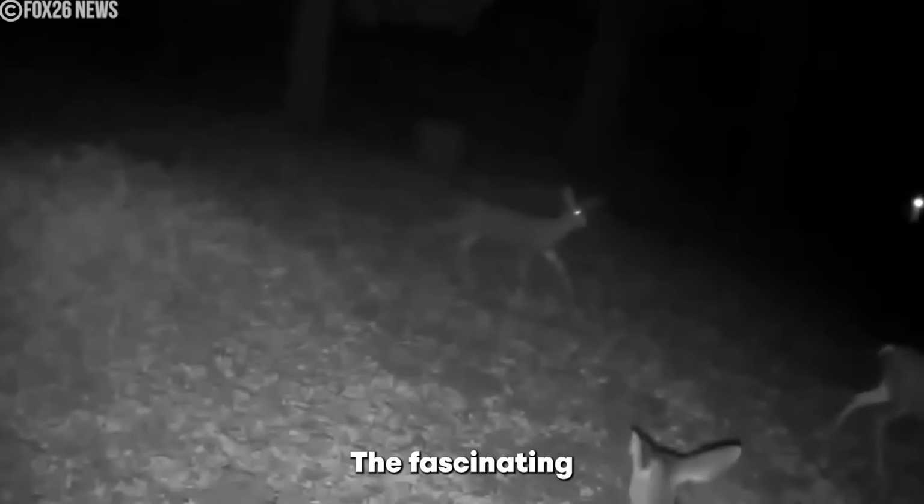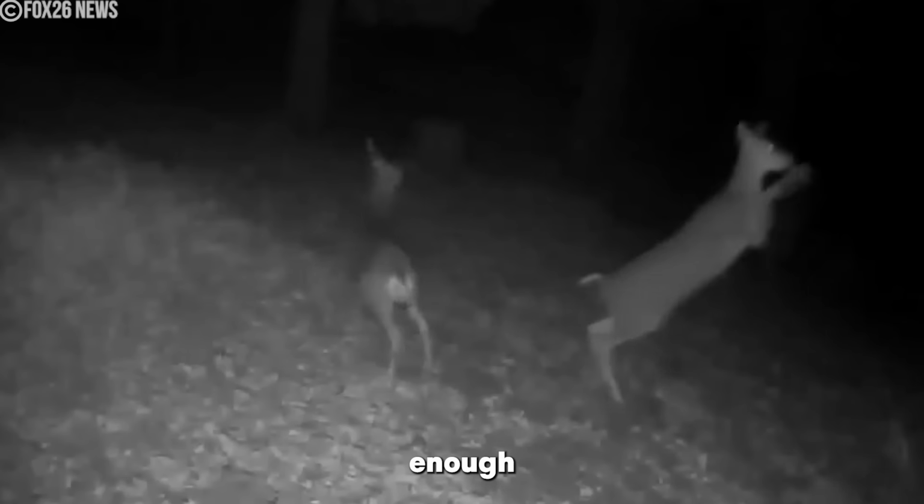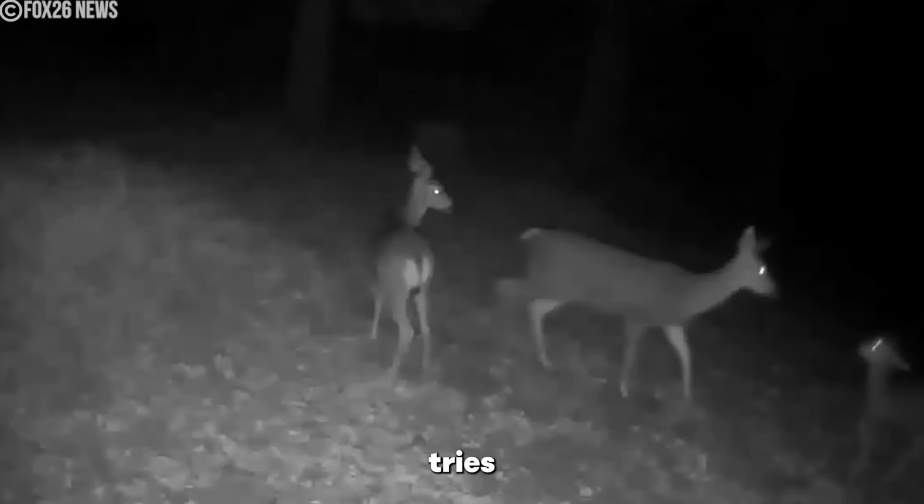The object moves around almost like it has no weight. But that's not even the best part. The fascinating thing is that it's strange enough for several deer to gather around it. So what happens when one of them tries to kick it?